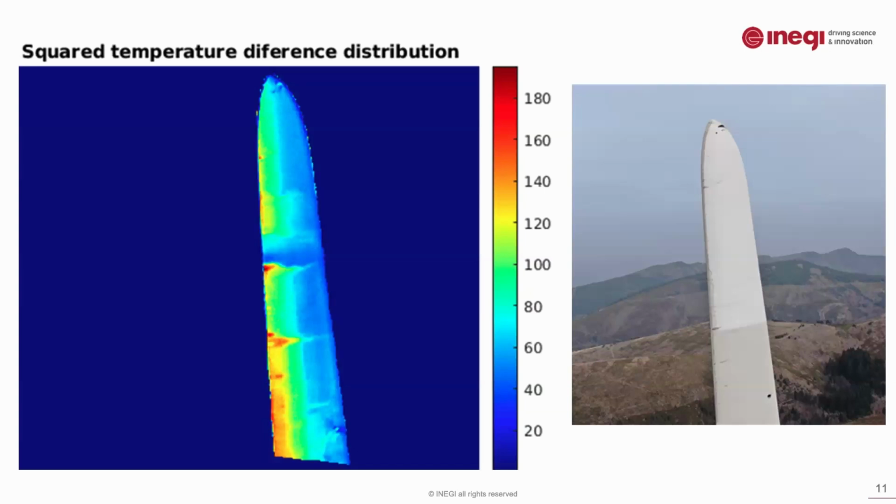The first one, the top part, is visually less impacted by time, and we believe that this is the extension part. Maybe this is an area of epoxy glue. This is the middle part that's actually the extension part and the older part of the blade. And here we see only the old part of the blade.